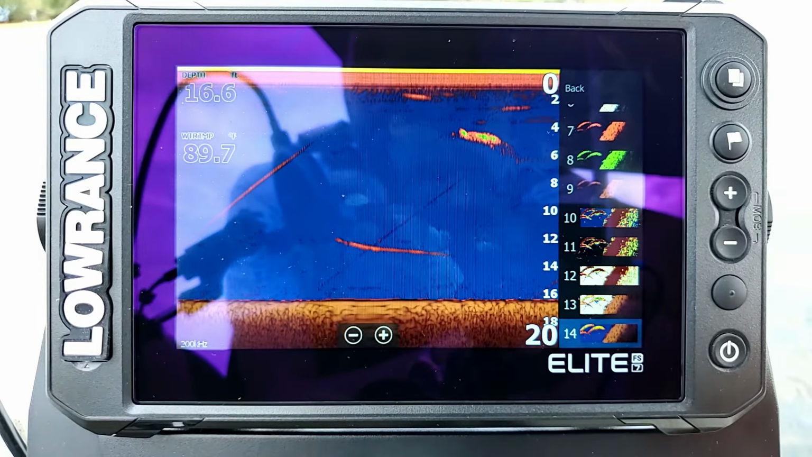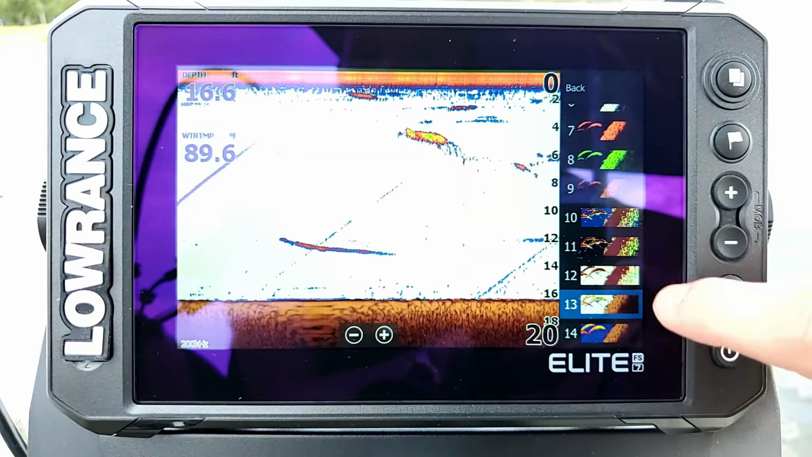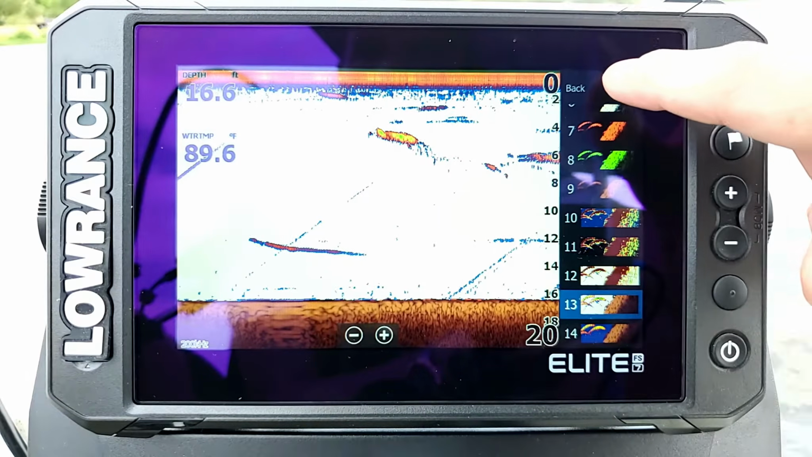I think it's a little bit harder to see the objects in the water, but I know a lot of guys who enjoy that better. But I'm going to set mine back to number 13, and I'm going to go back.